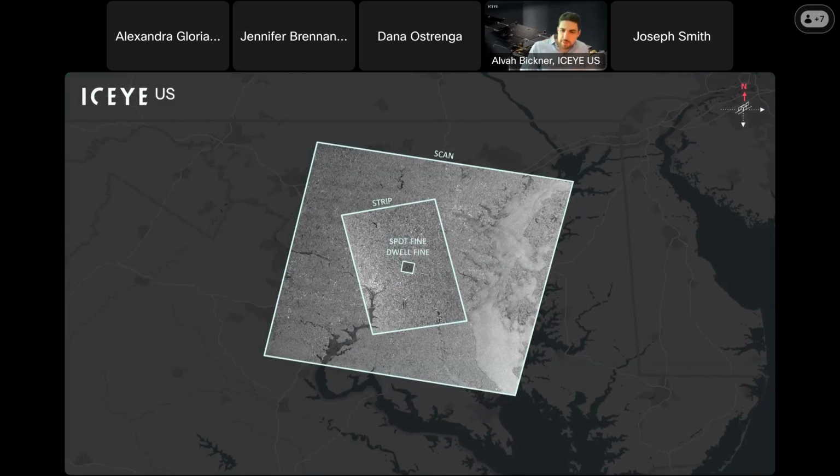So here's some sample imagery that we actually had taken last week with all of our imaging modes that we've talked about here, some of them with some variability. So we have a scan, we have a strip, we have a spot find, and we have a dwell find over a location that I think a lot of you are very familiar with, which is the Goddard Space Flight Center.